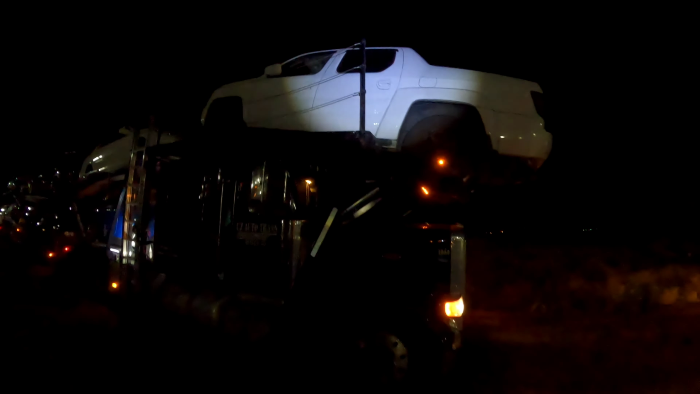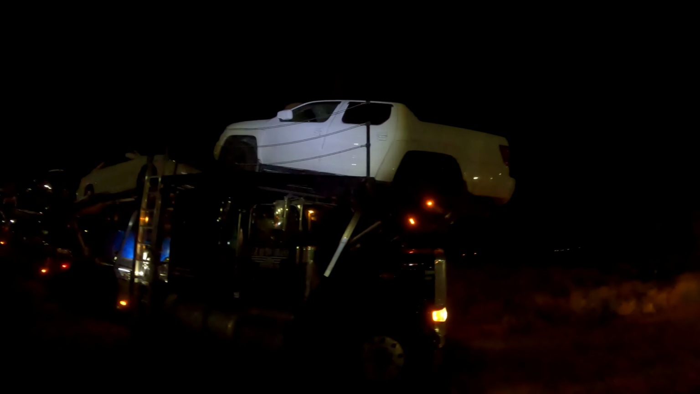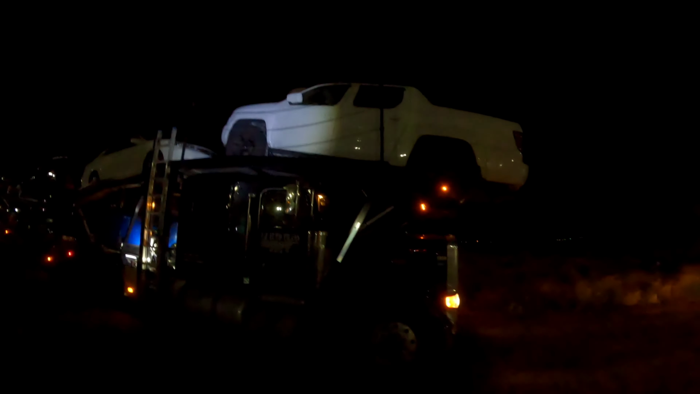With this pickup truck on top, I'm 13 feet 11 inches.